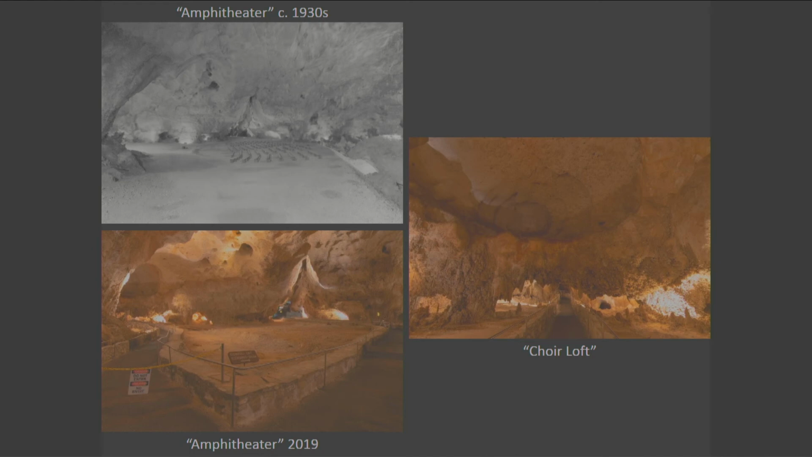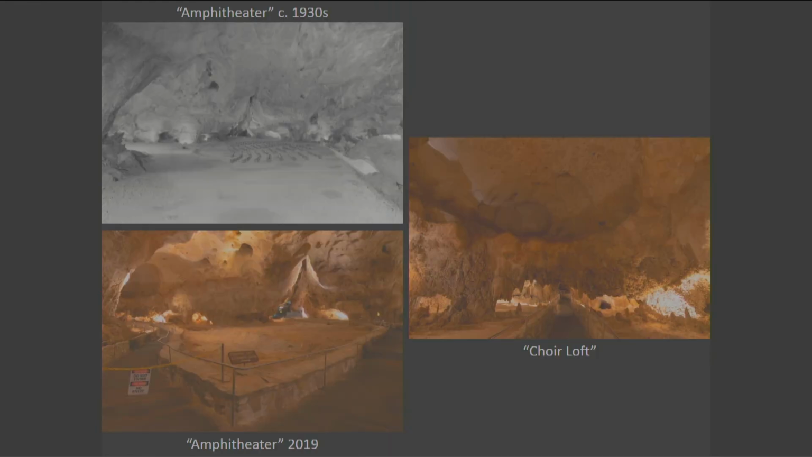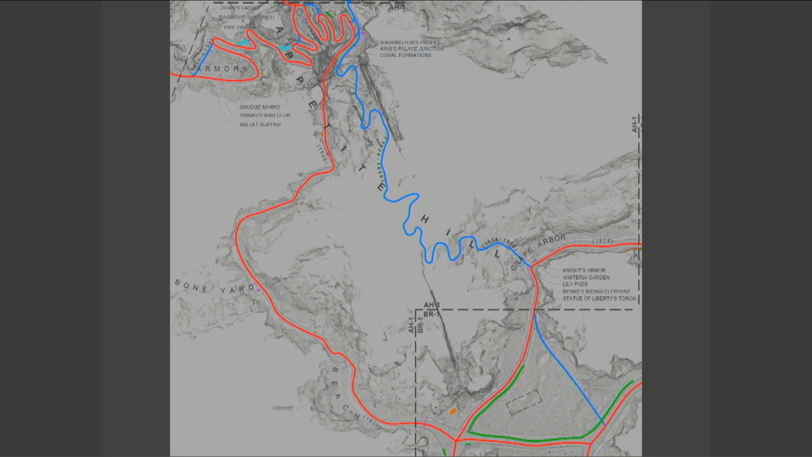But in any case, we're able to match that photograph from that location, and from that we're then able to determine how the rows were laid out, how this amphitheater was configured. Again, because of the point cloud, we're able to determine that.